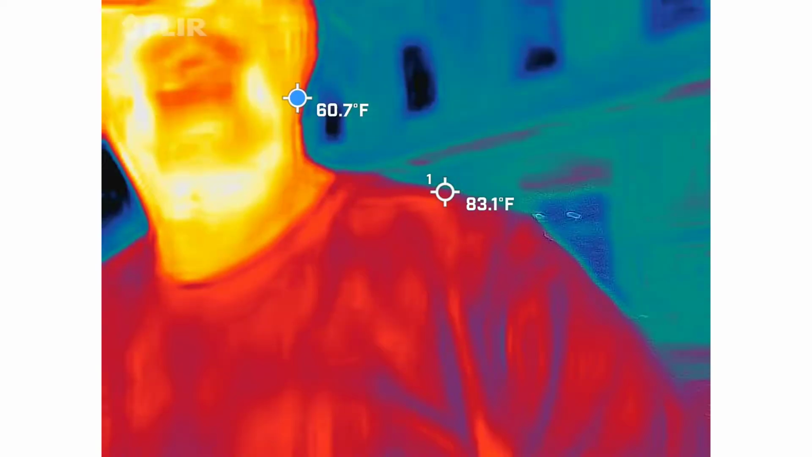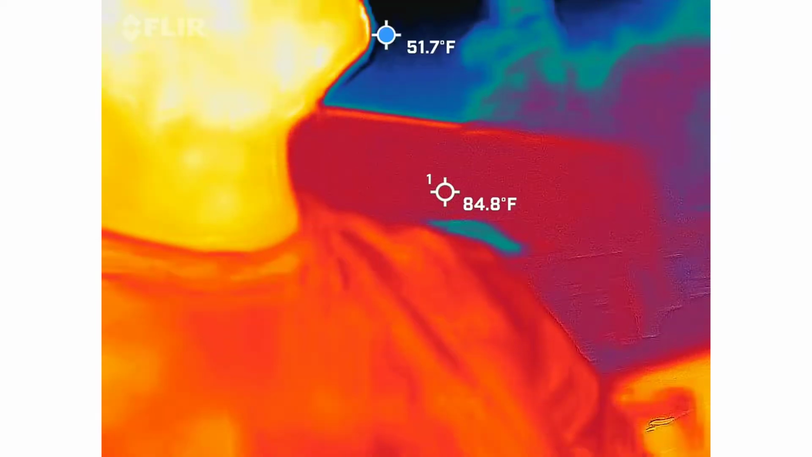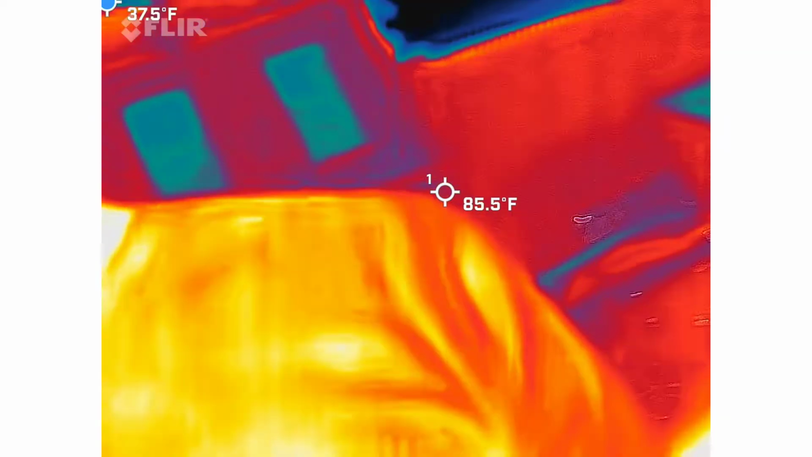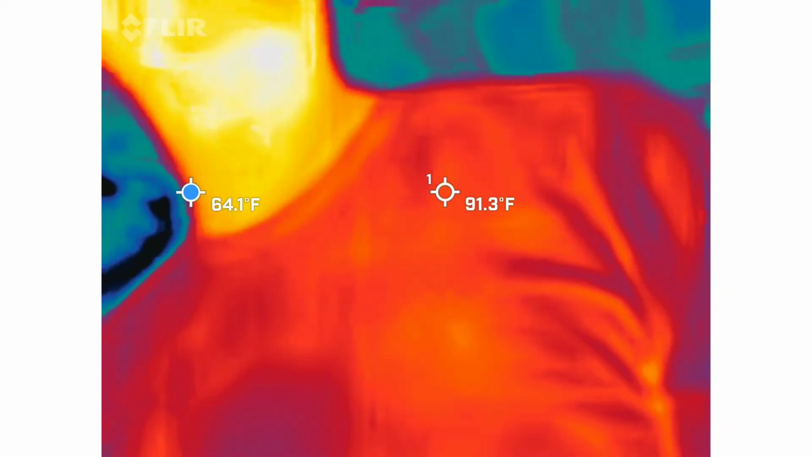So red, orange, and yellow guy. Sorry, gentlemen, but that means I'm the hottest thing inside the frame right now. That's kind of how that one works. So if you were a bridal party, you would all be on the ground laughing your asses off, just so you know. But anyway, I make that joke on purpose because we're looking for those cold spots, just like